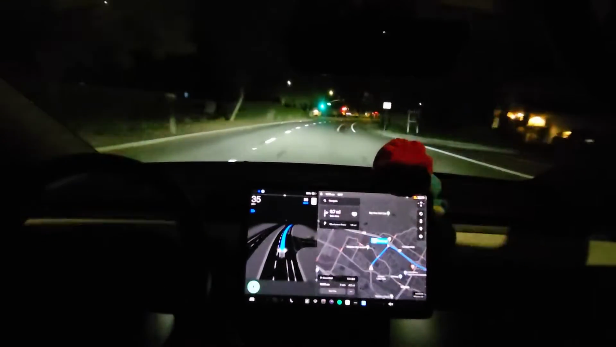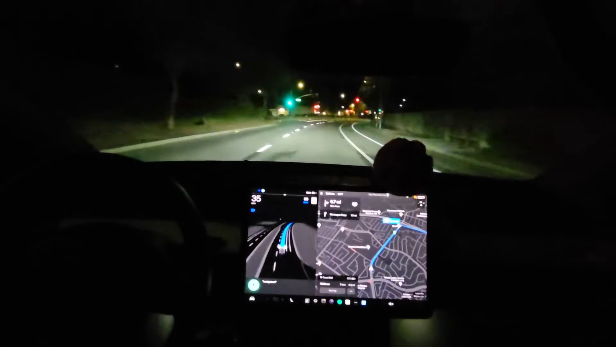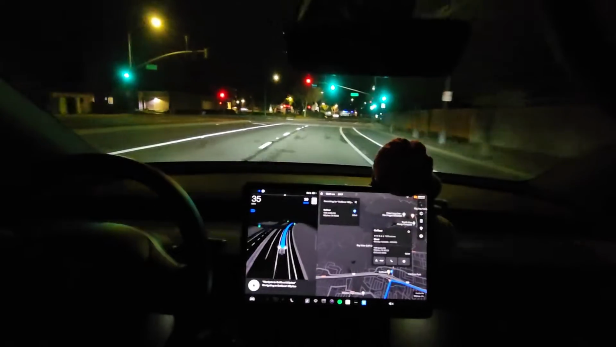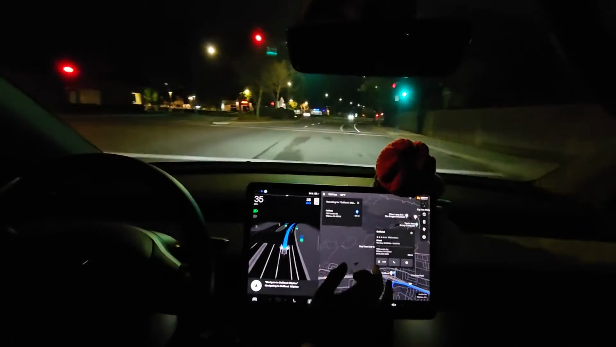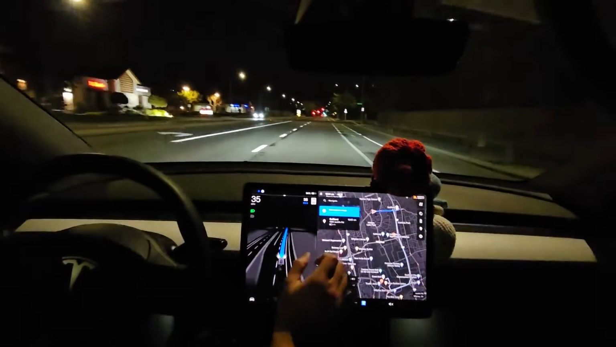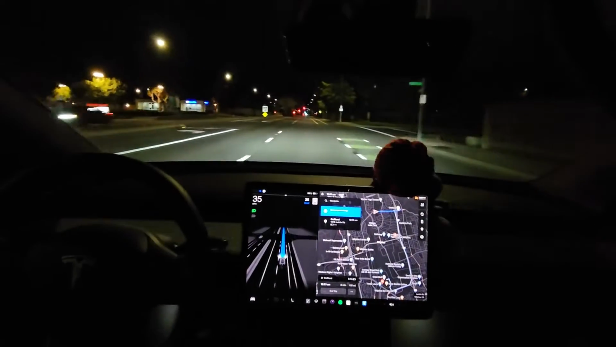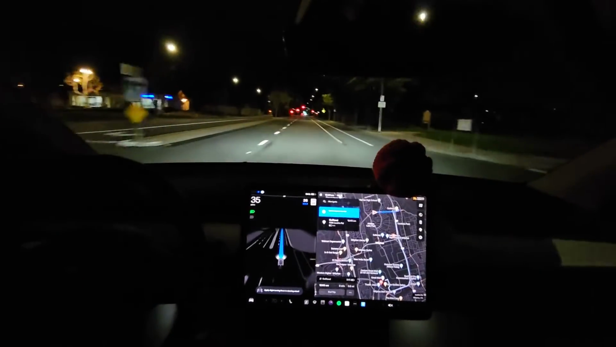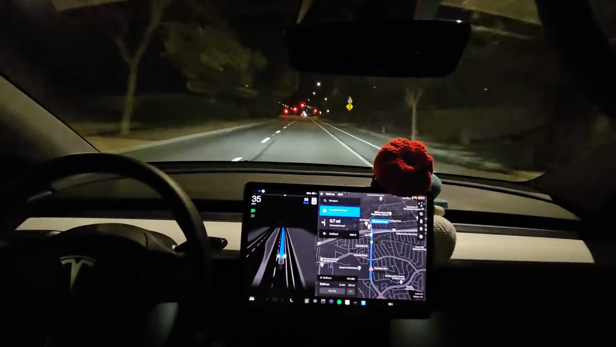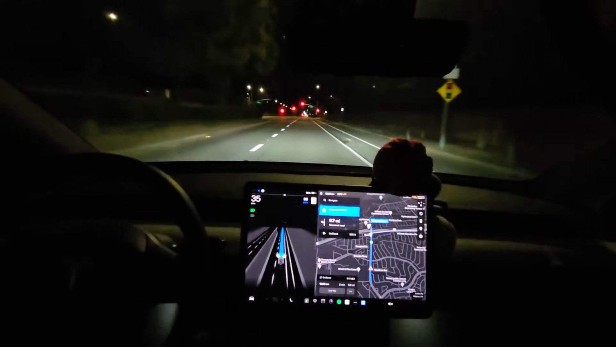Never mind. Navigate to Golfland Milpitas. Yeah, it's not going to take that U-turn spot. It would take the freeway 680. So let it keep going.